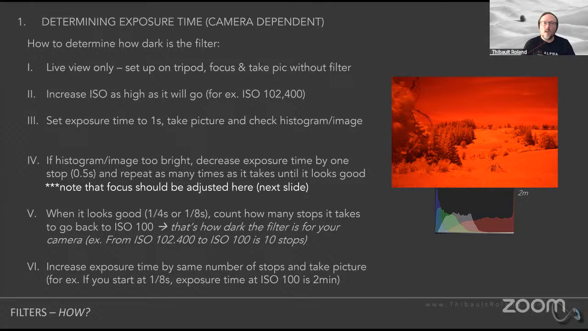So now, if I were to take a picture with that filter on at ISO 100 for 2 minutes, I'm going to end up with the exact same or super close histogram and exposure as my really short, absolutely horrible, too-high-ISO picture.